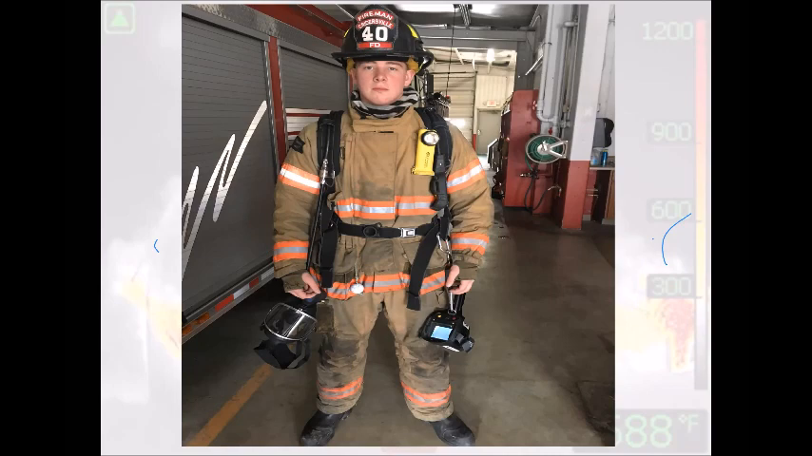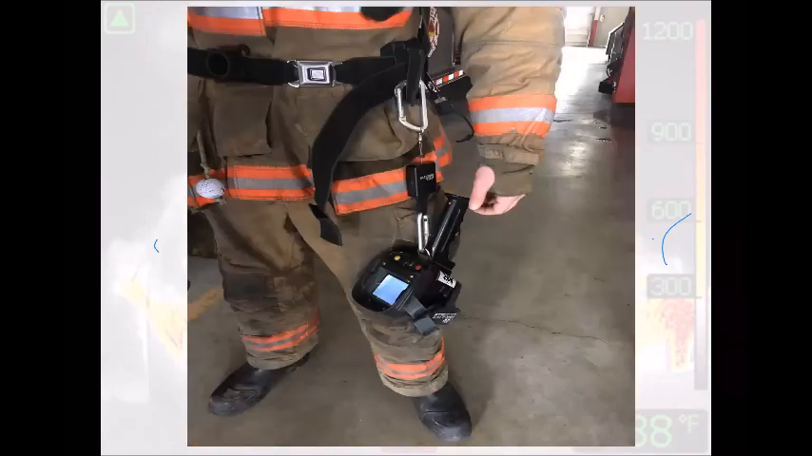I don't like how it's down here on his hip. And the reason why is, if he's crawling around, it's away from him. It could snag on something and drag. It's nowhere near the core of his body. These things break. They're designed to break if they get a lot of tension on them. So be mindful of those things.